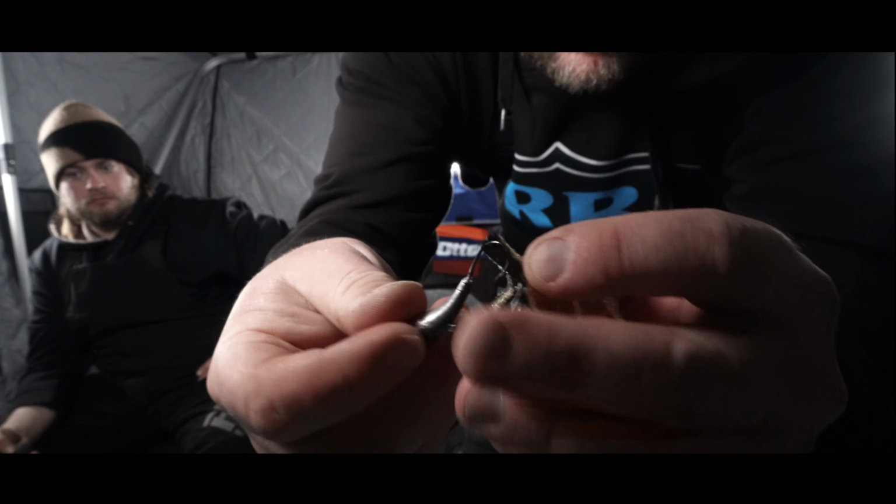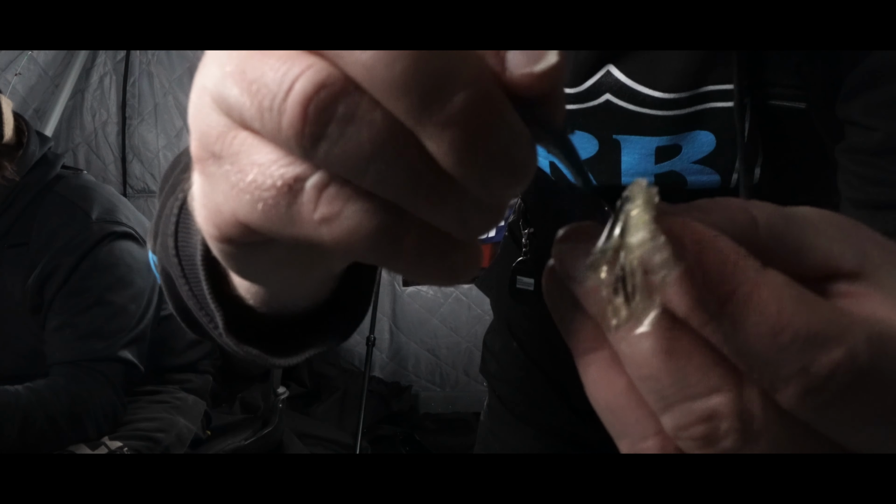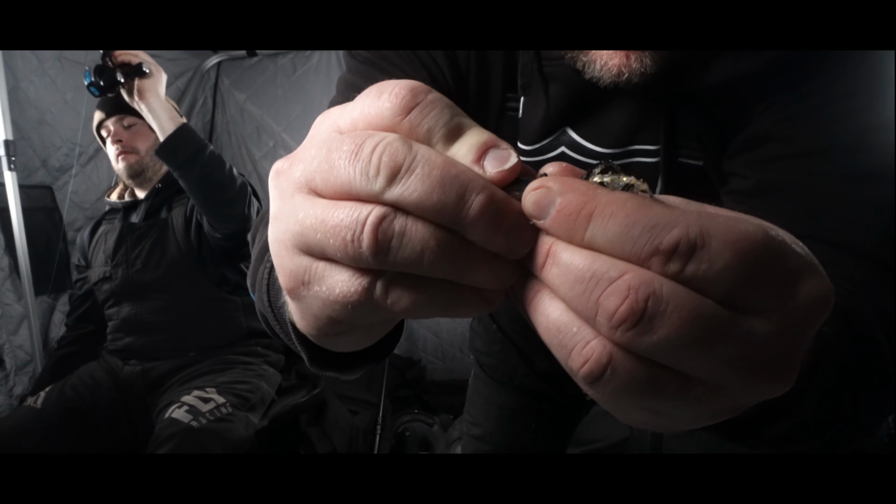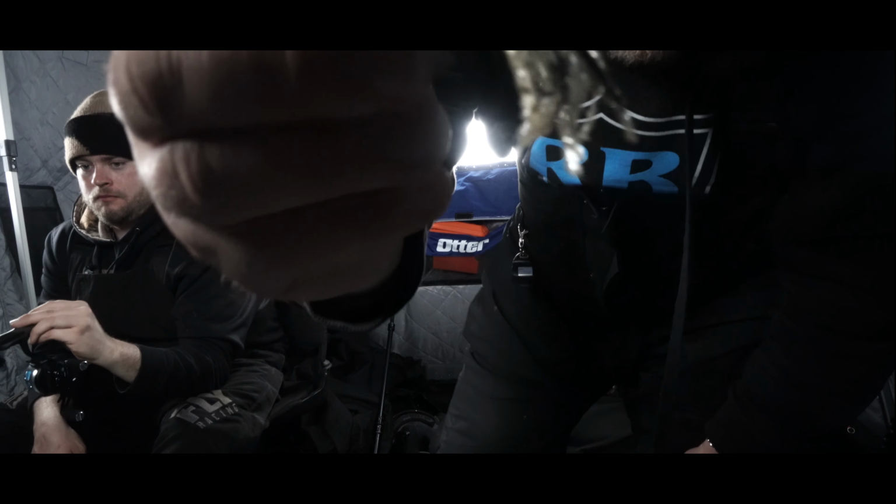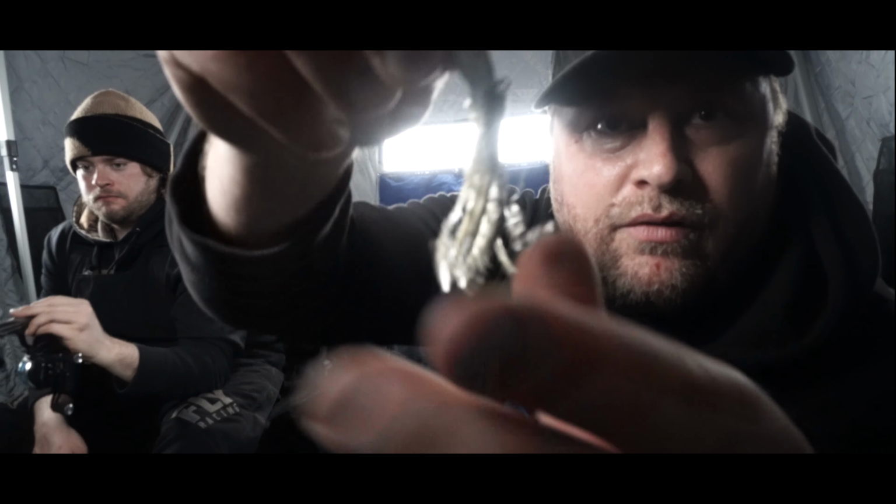Once I trim that, I slide this on the Menace and I slide it all the way up to where we tie the hook. Okay, so we've got that. We have all this tail here. We're not done yet, so now we still modify this further. We have all these tails.